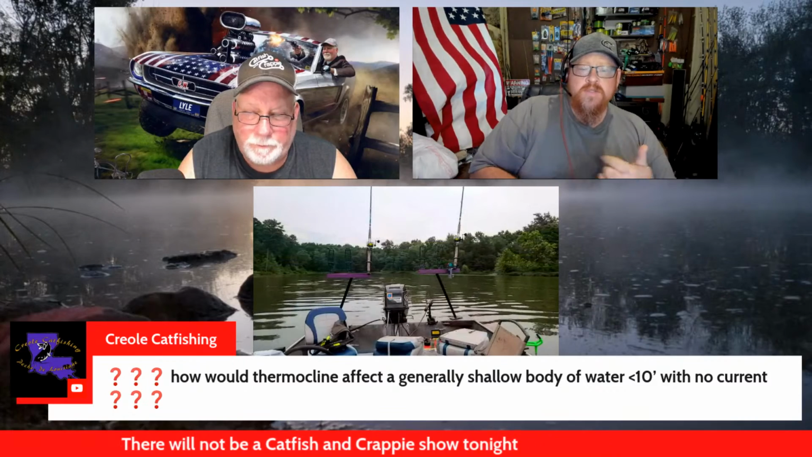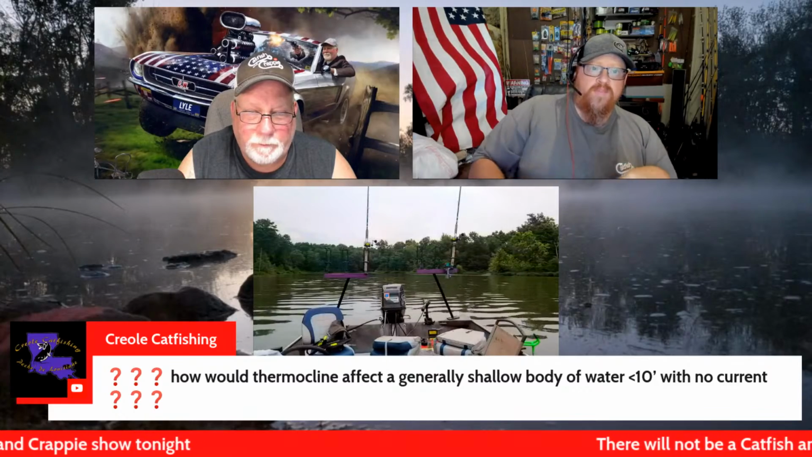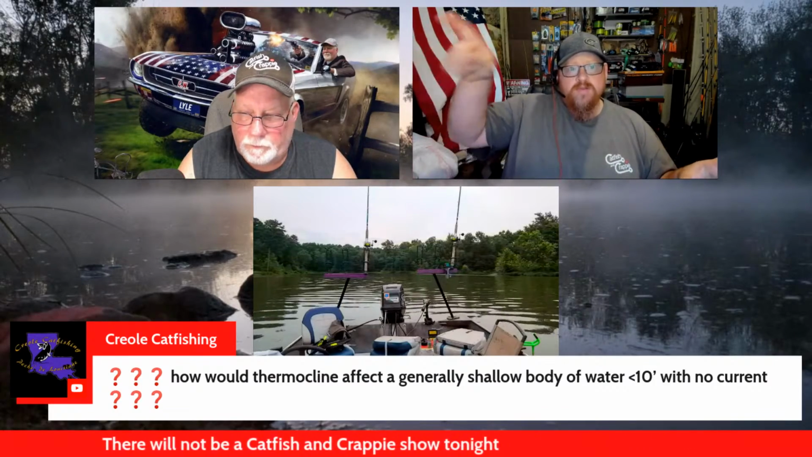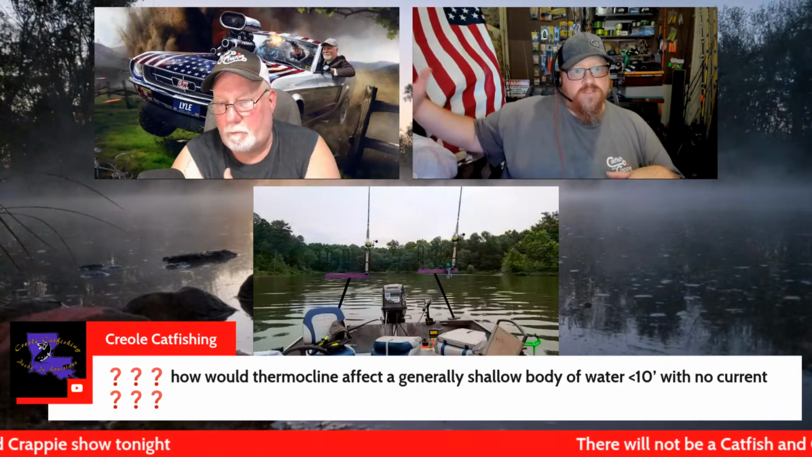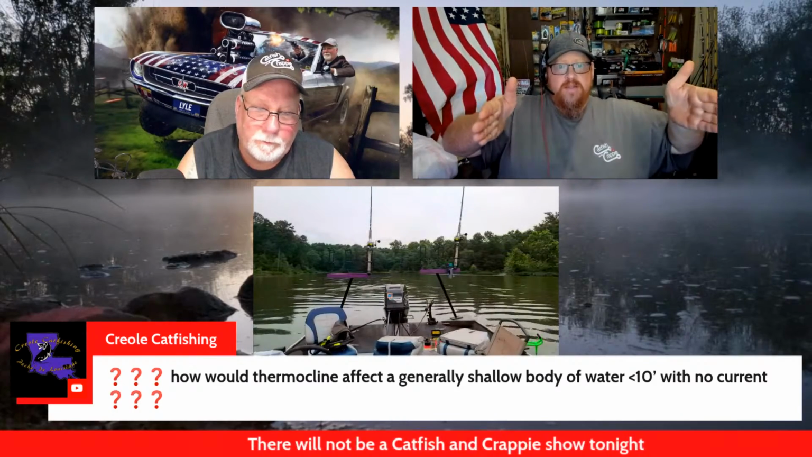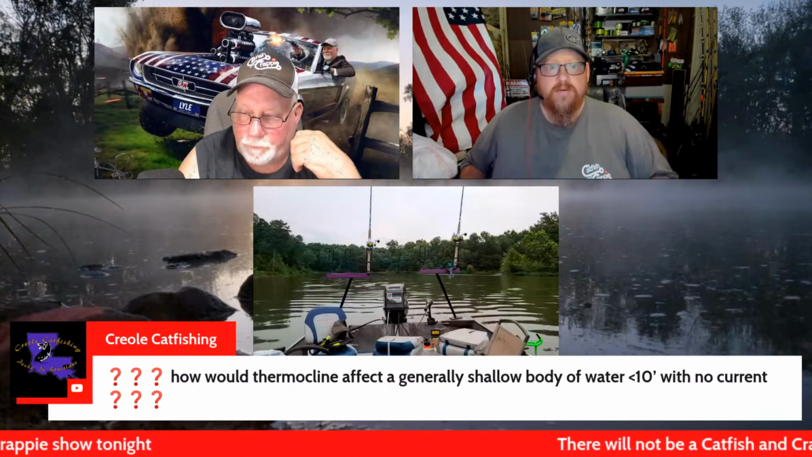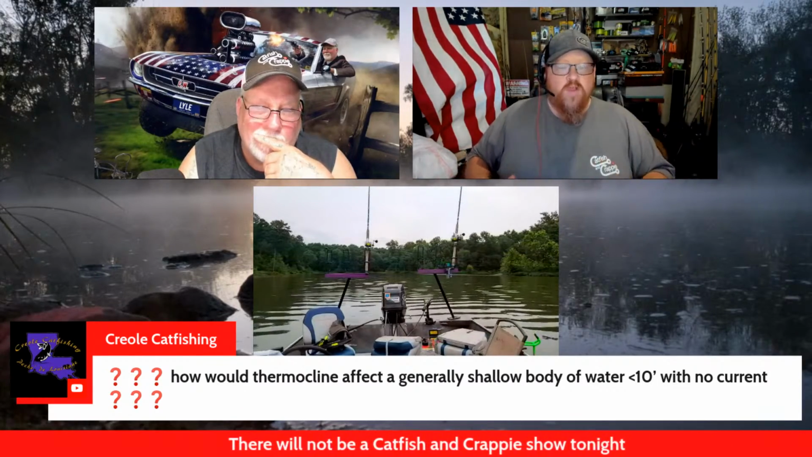The top layer, you have the sun that warms it, right? But then you also have the wind that keeps it circulating right above that thermocline. If you do any kind of research on it, you'll see it almost is like a top water current itself. When you have wind that pushes across the lake from this side to this side, it'll circulate itself across the top of that thermocline. Now on the bottom of it, it's all dead. There's no movement there at all.